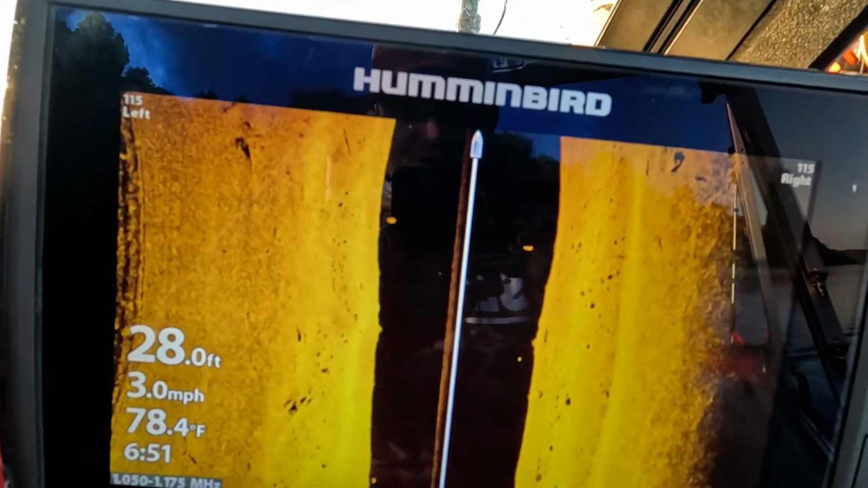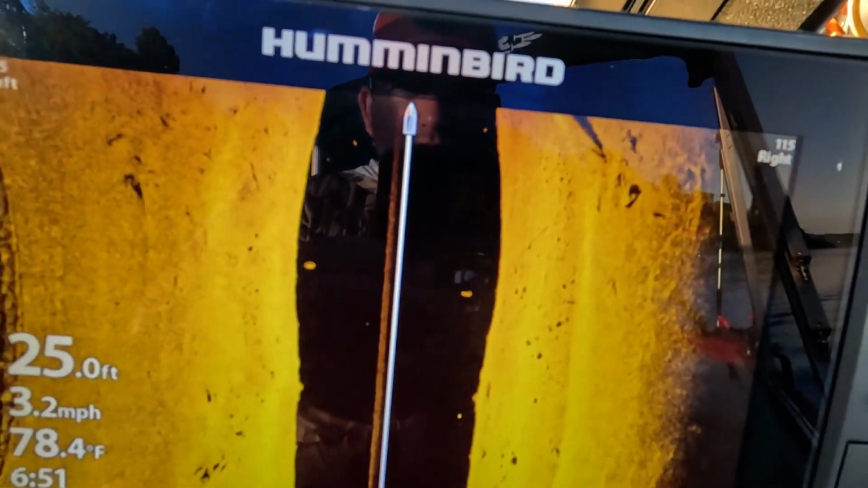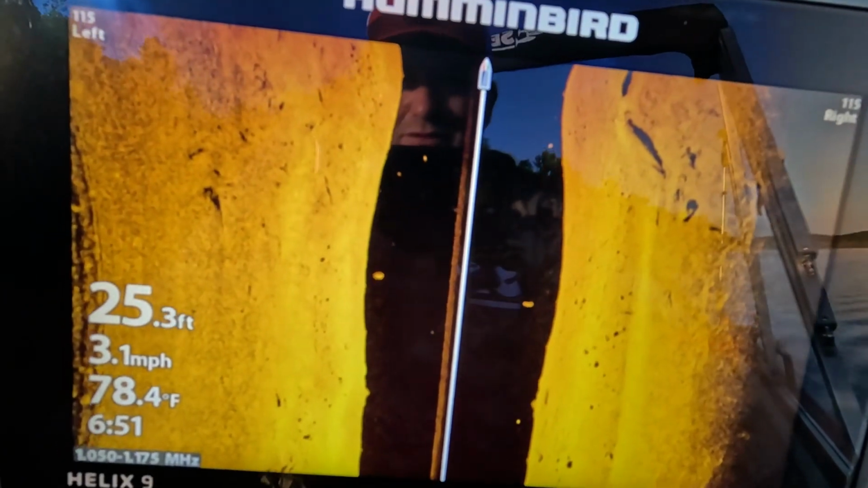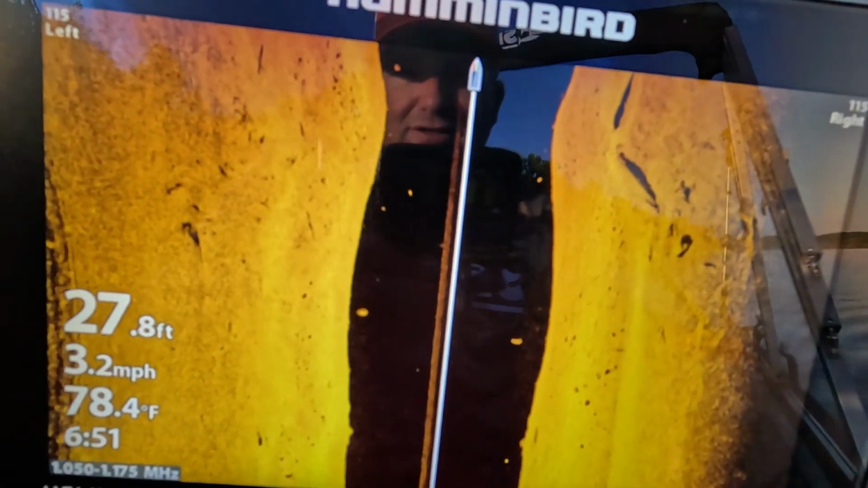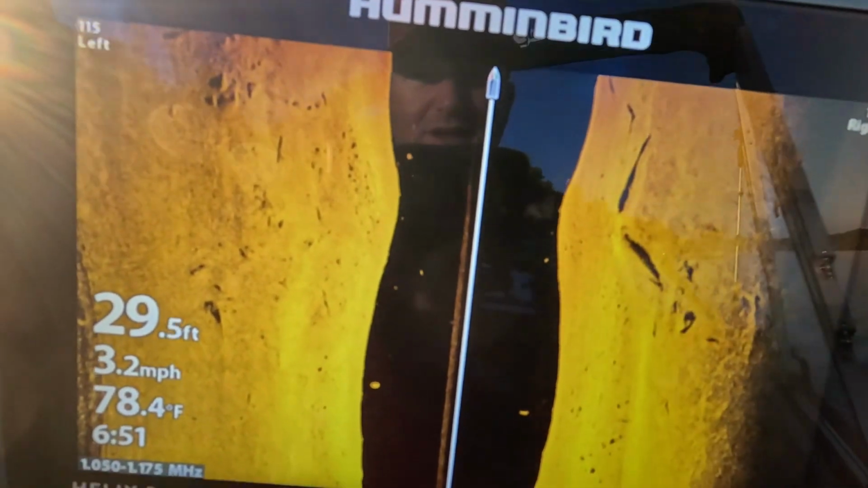It's just kind of like a little bit of a rolling bottom, and not a whole lot as far as drastic changes. This would be a good bank. It's a steady 25 to 30 foot, just with some rolling drops and humps. So this would be a good bank to drift. Got a couple fish right there. Zoom in on those.